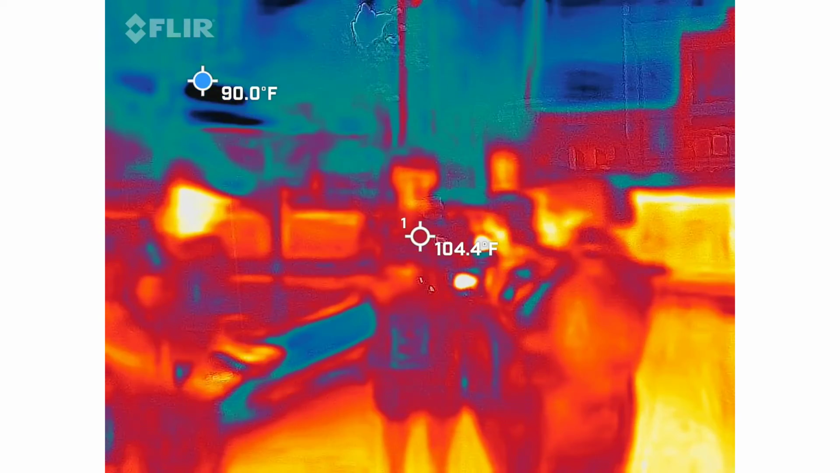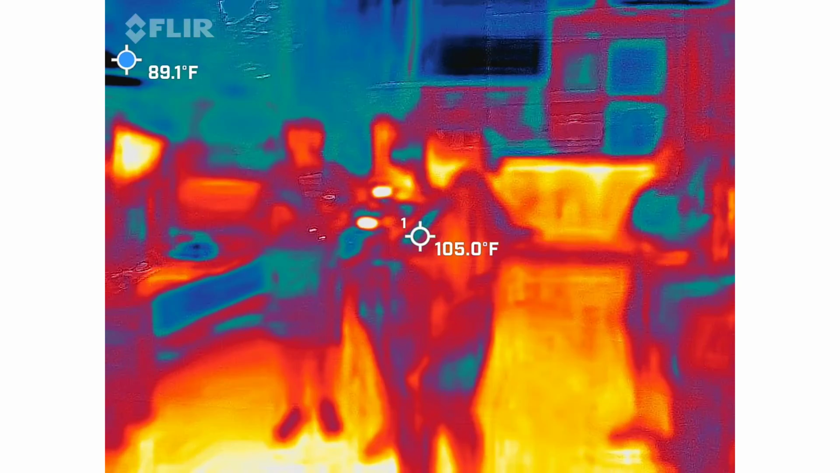So whenever I'm breaking out the tablet, I will always go around the horn so everybody can see what's going on. That way you guys don't have to feel like you need to rush up against me.